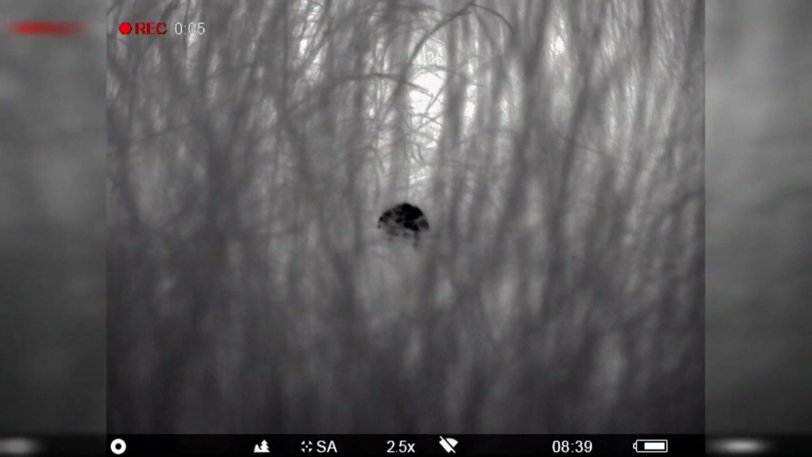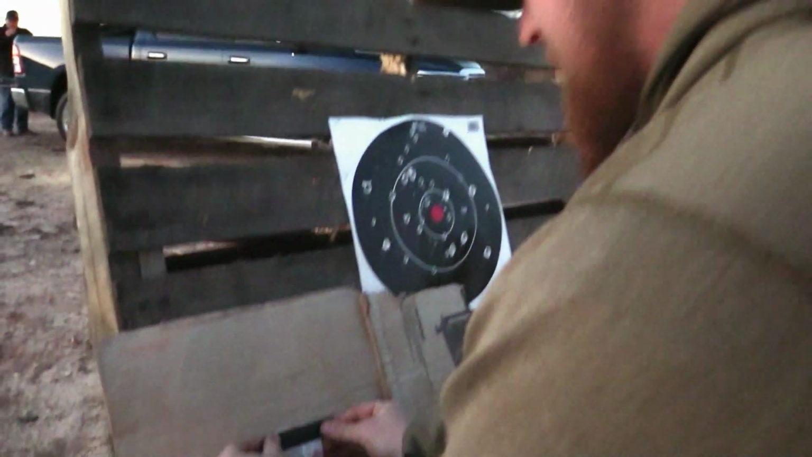And a lot of people refer to thermal as night vision, but it's not. Thermal is thermal and night vision is night vision. So thermal runs 24/7. Doesn't matter what time it is. It's just looking for temperature variances. So what we're going to do is we're sighting with hand warmers, and the reason we do that is because we need a heat signature.